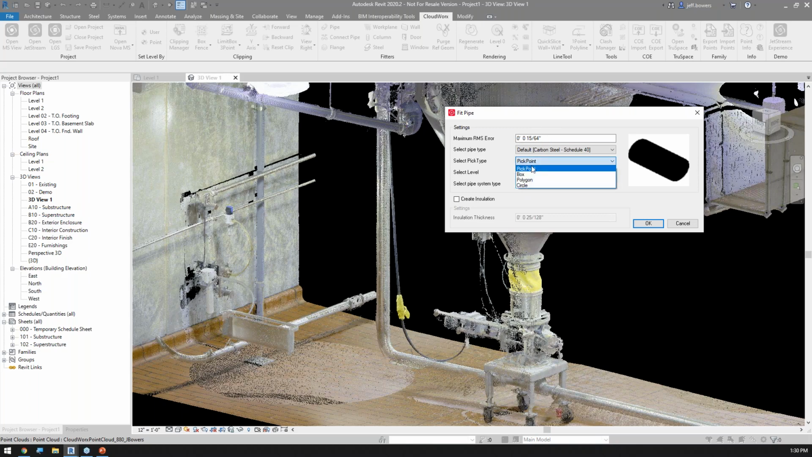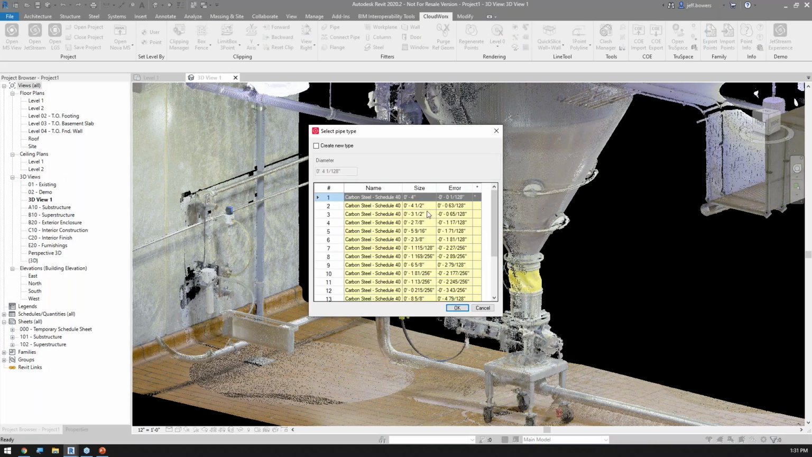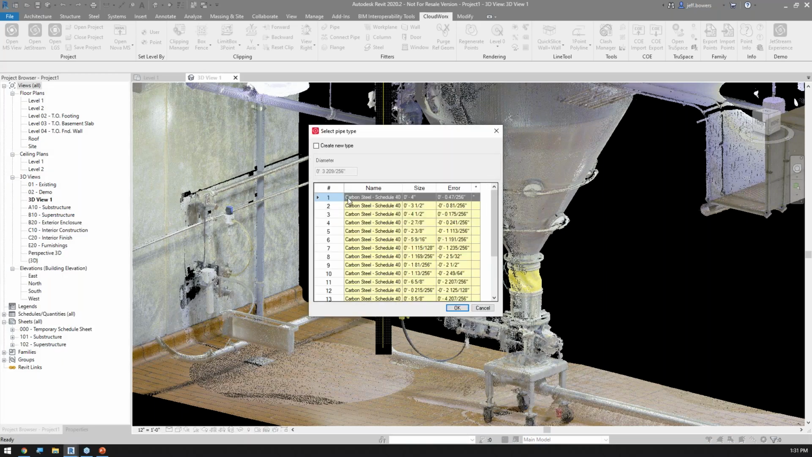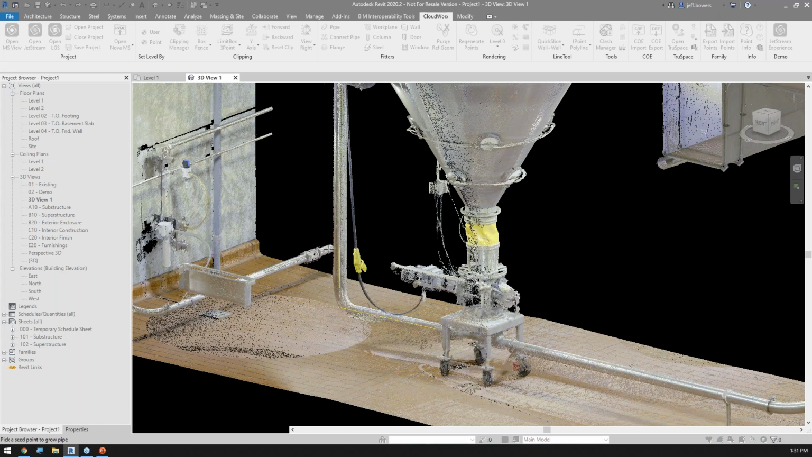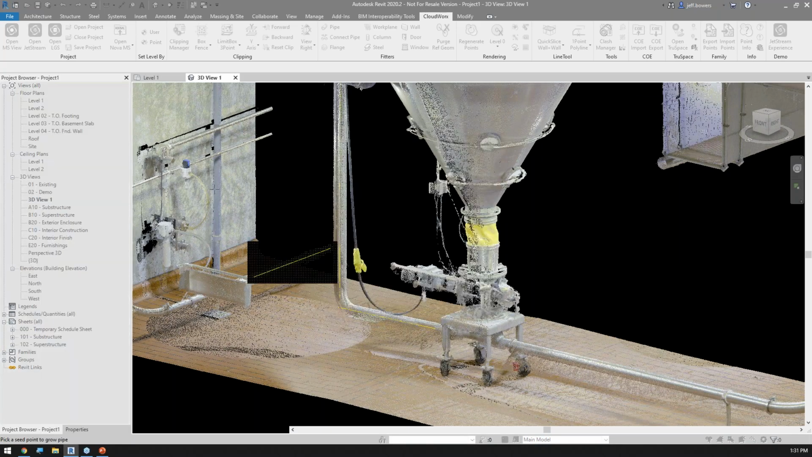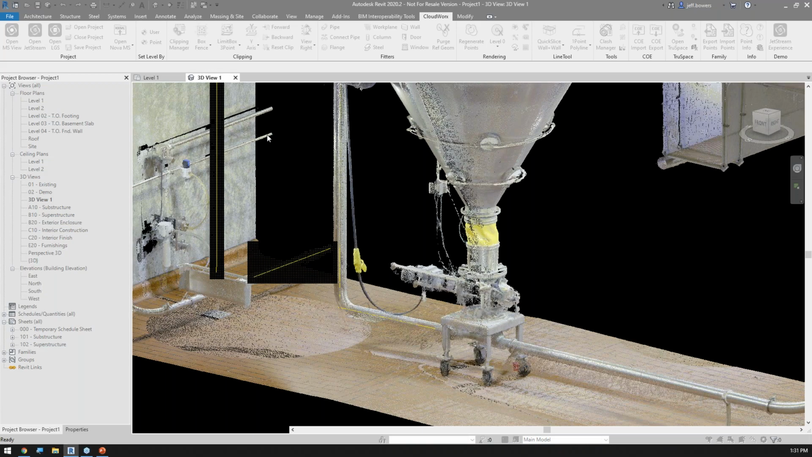So I'm going to go pick point. I like that. That's my favorite. I'm going to hit OK. I'm going to pick on that piece of pipe. It's going to take it a second. It's going to say, hey, I found that to be a 4-inch piece of pipe. Great. Let's hit OK. You know what? Let's pick this one. Takes a second. It says, hey, found that one to be a 4-inch piece of pipe too. Great. There we go. All I got to do is, if all of this piping is the same, I just need to sit here and start picking on it. So, some of these pipe sizes I have loaded, some of them I don't.